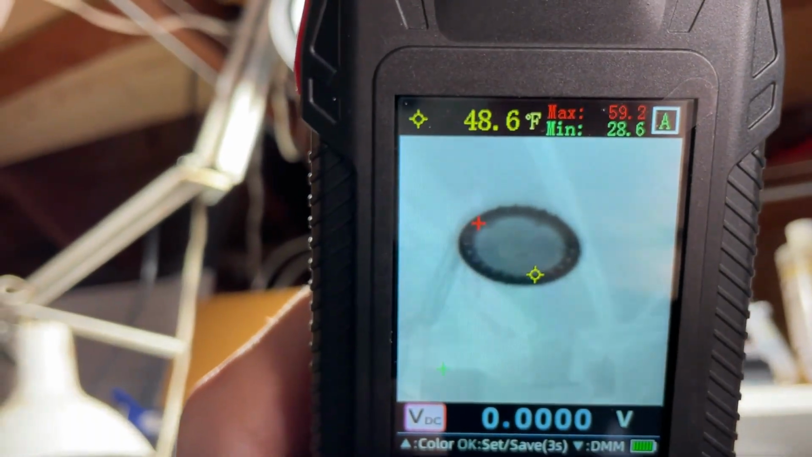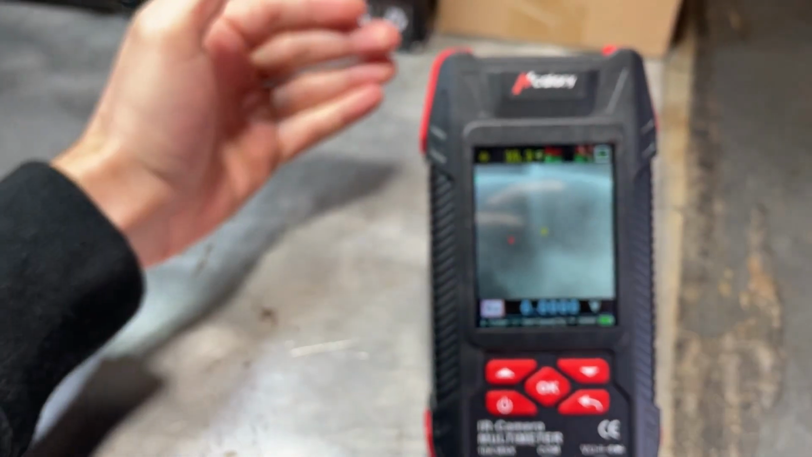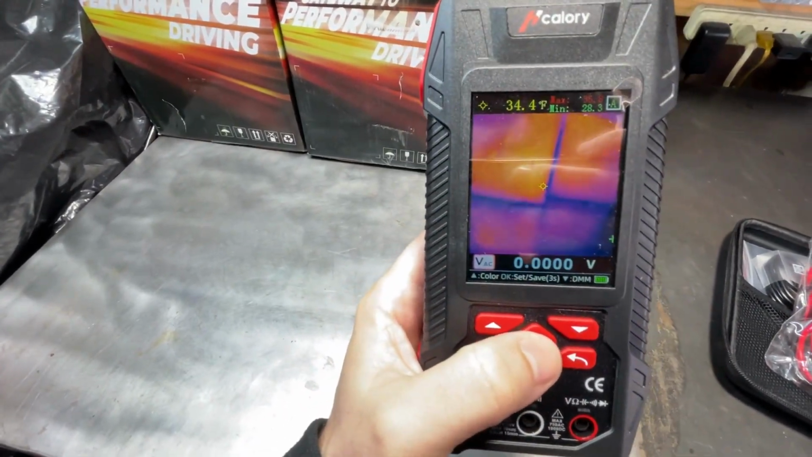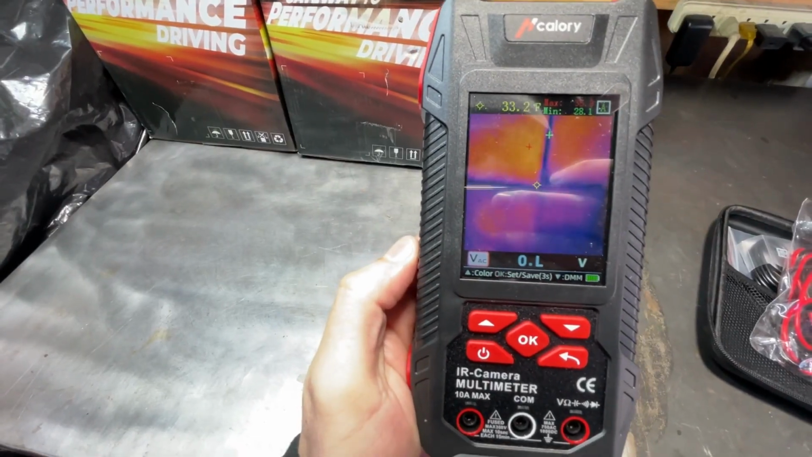Black and white, white and black, and so forth. You can see where the heat is again. And if you do want to save an image, all you have to do is press and hold OK, and it's going to save the image onto the device.